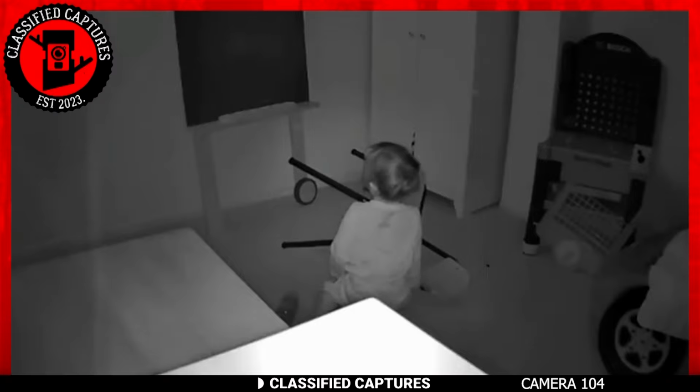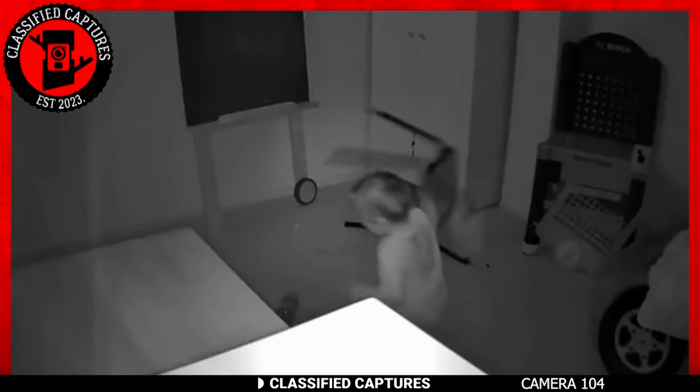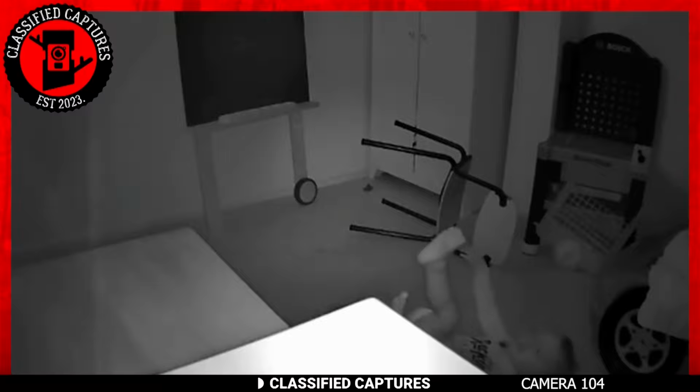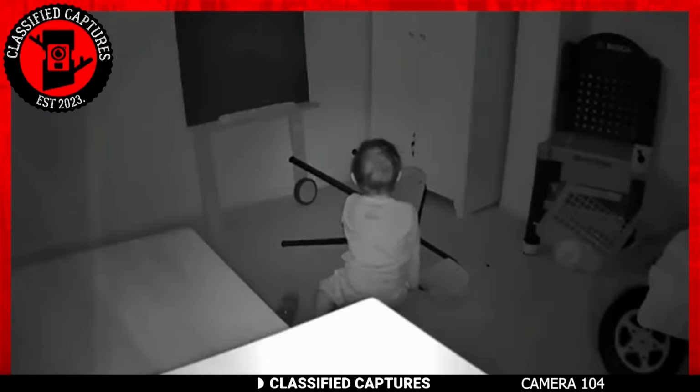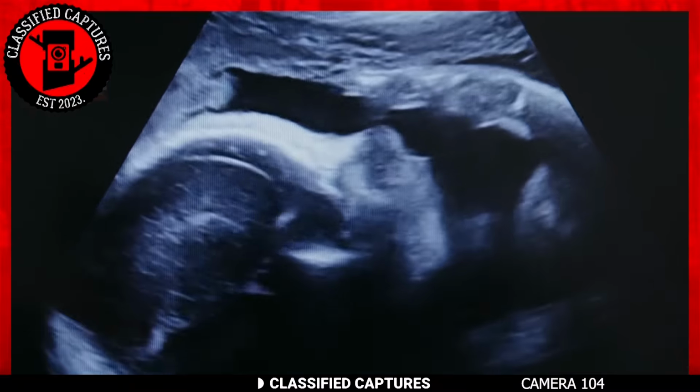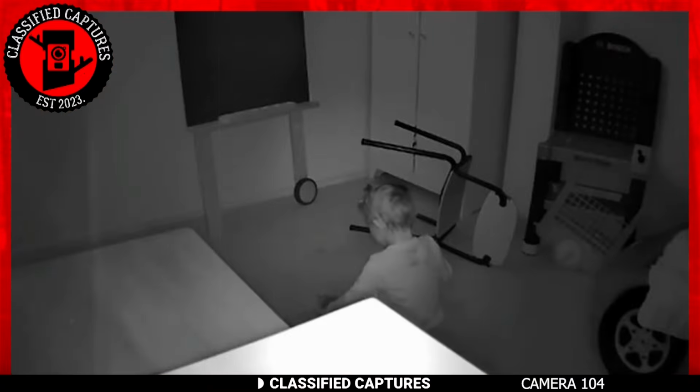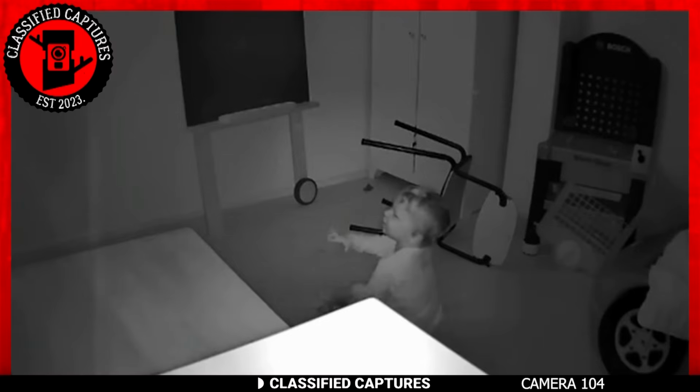Could there be an unseen presence in the room, perhaps a ghost or an evil spirit? Is it possible that this mysterious force is acting out of jealousy? After all, why else would a toddler suddenly be pushed by something invisible to the naked human eye? This scenario is particularly intriguing because the mother believes it's the ghost of her two other deceased babies. You see, the baby in the footage was originally part of a set of 3, but the other 2 didn't make it. The mother believes that the other 2 could be attempting to murder the living one. Bizarre, right? But what do you think?